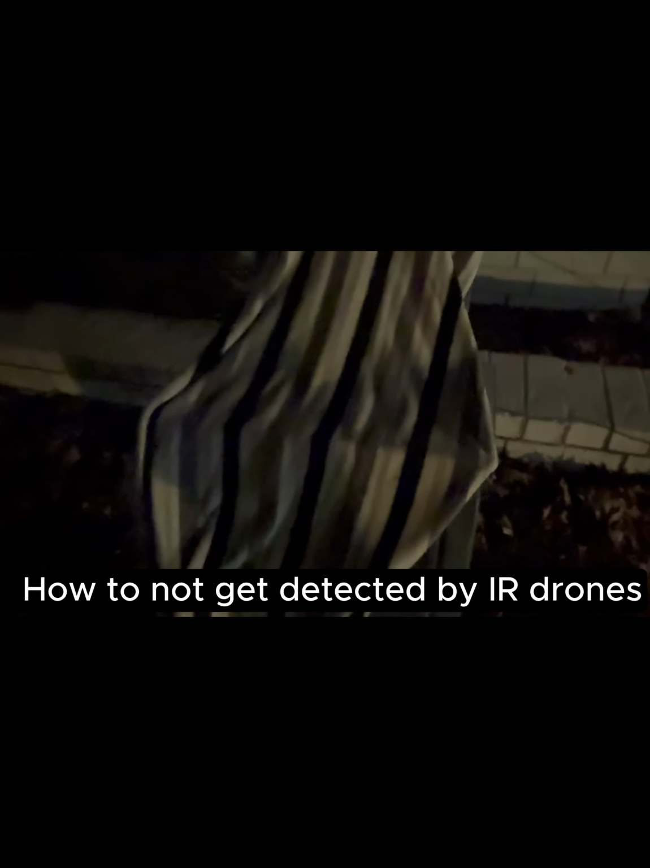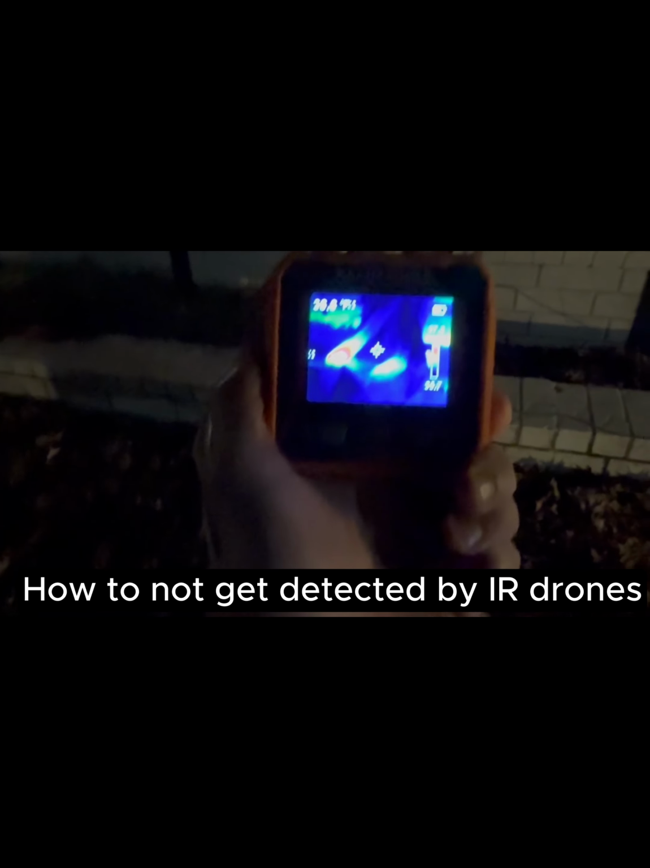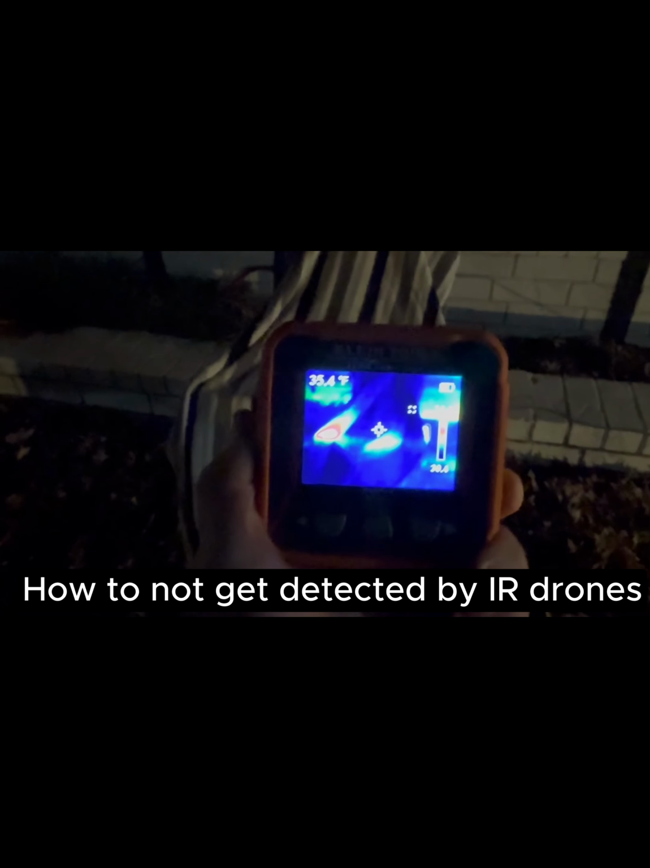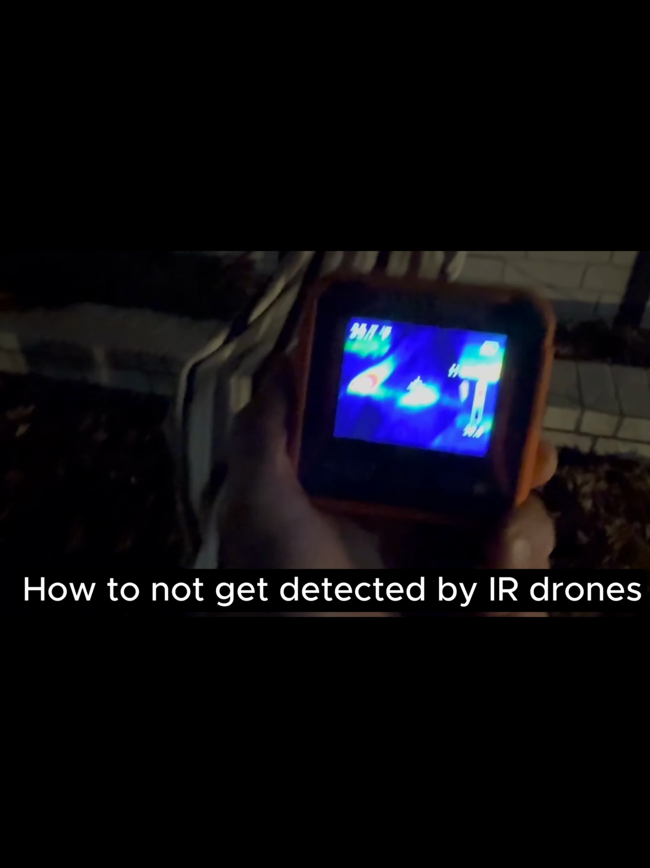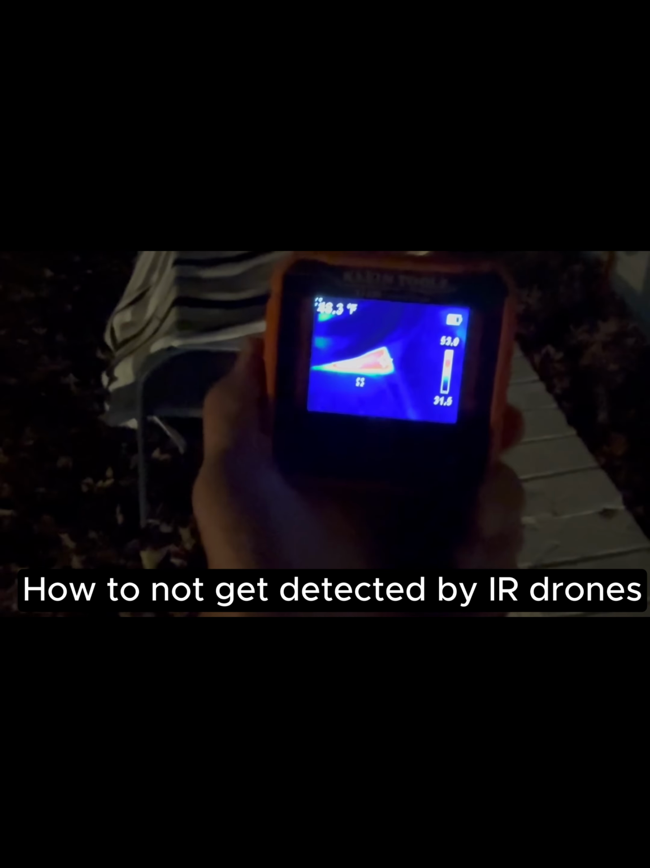So what you're going to want to do is drape a towel over the entire antenna like this. And with that, notice how the heat, it takes a second for the, there we go. So now notice how with the heat sensor, how it's changed the look of this. So you definitely want to put a towel, and you want to have an air gap around it so that air can get there.